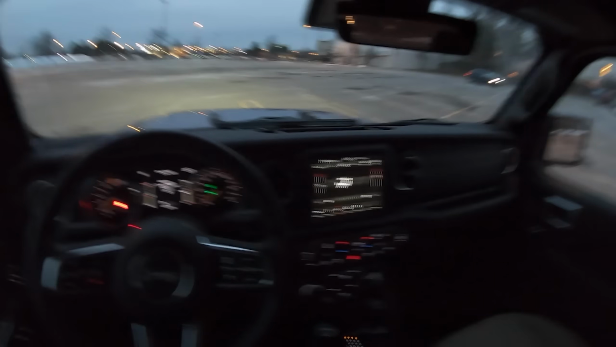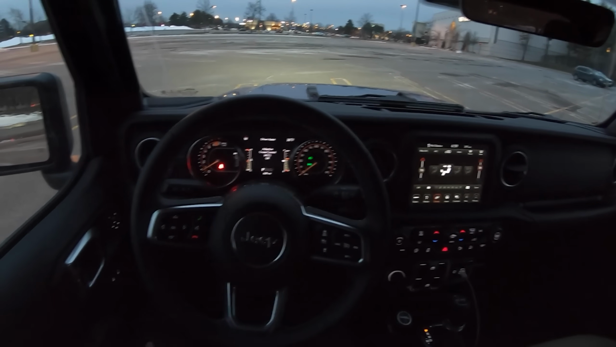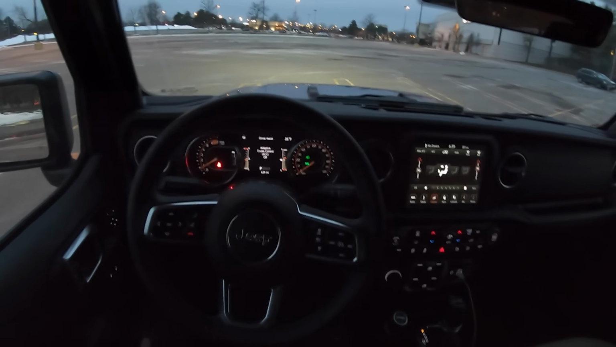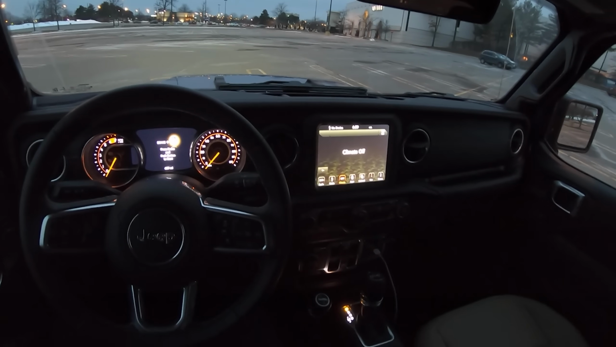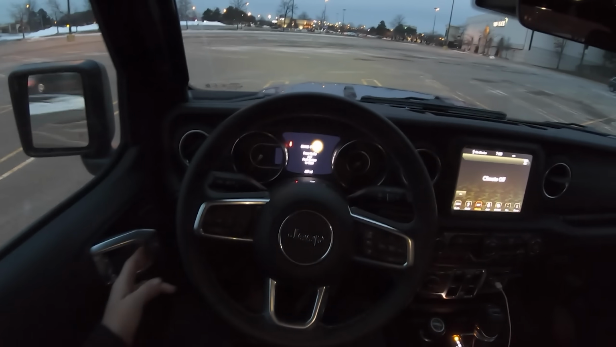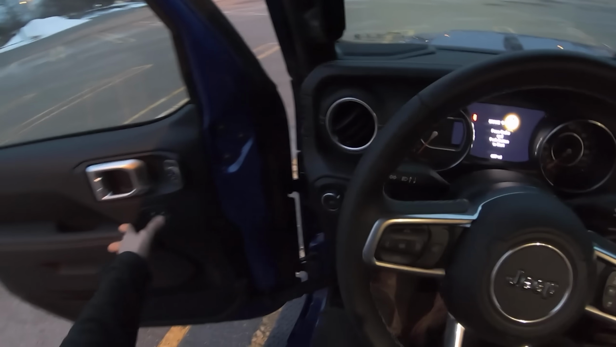And then there are also a lot of things where you think, well, does this really make sense for a modern vehicle? If you want a Jeep, you're going to be willing to put up with some of those things.